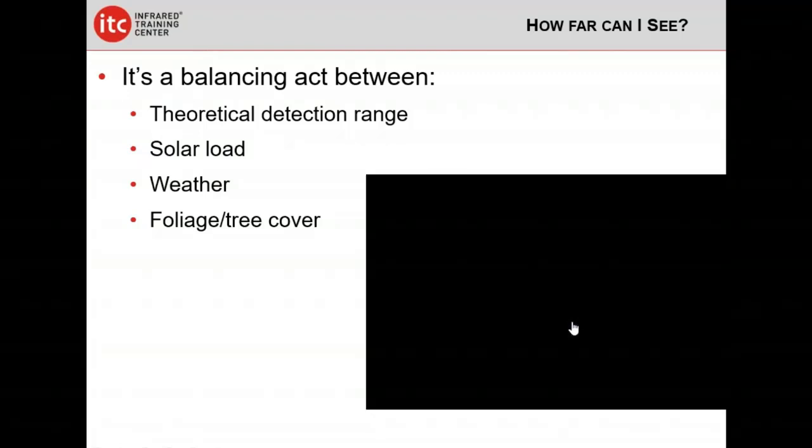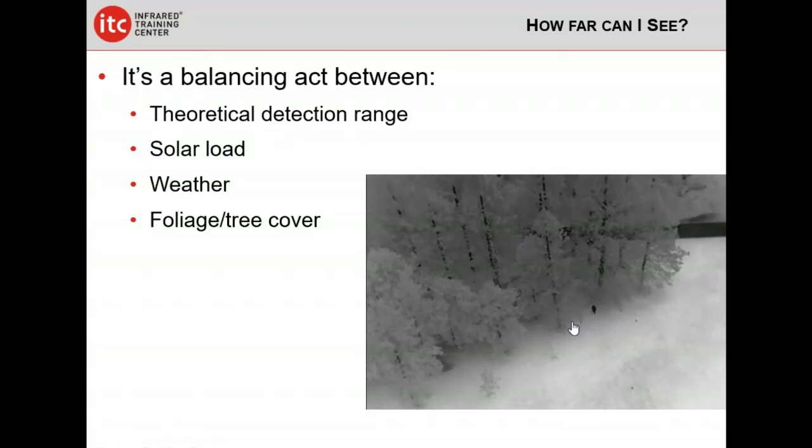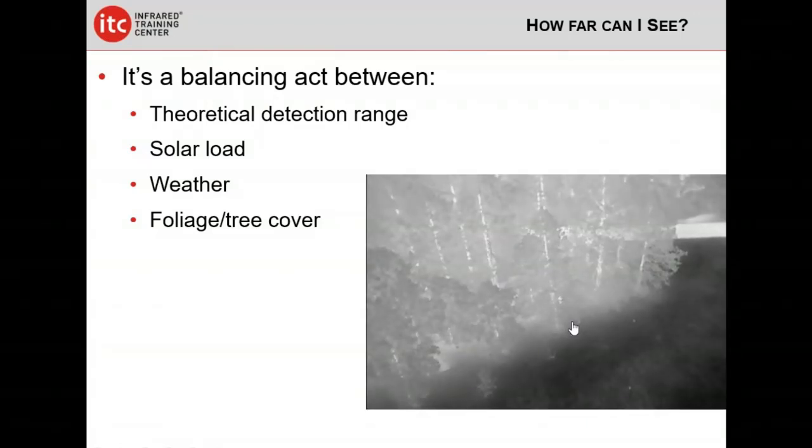And even though I'm still walking around back there, it's hard to see me. This is just an editing blip. So I go down a little farther, so I'm looking at more of an angle. I also changed color palettes here.